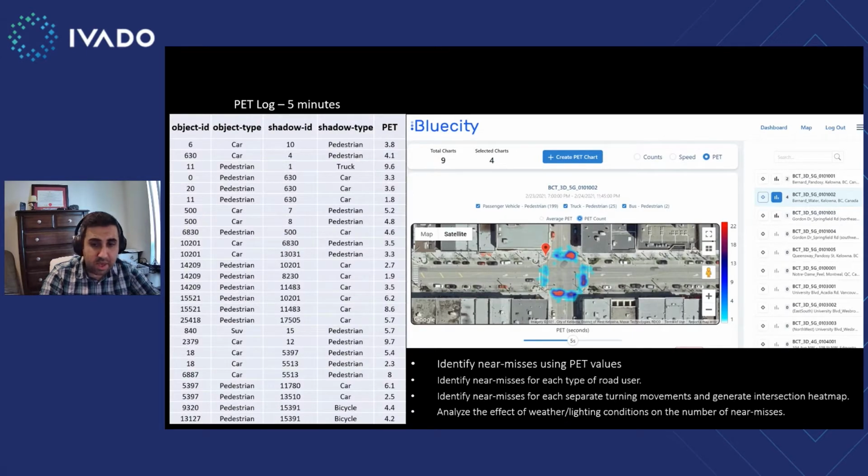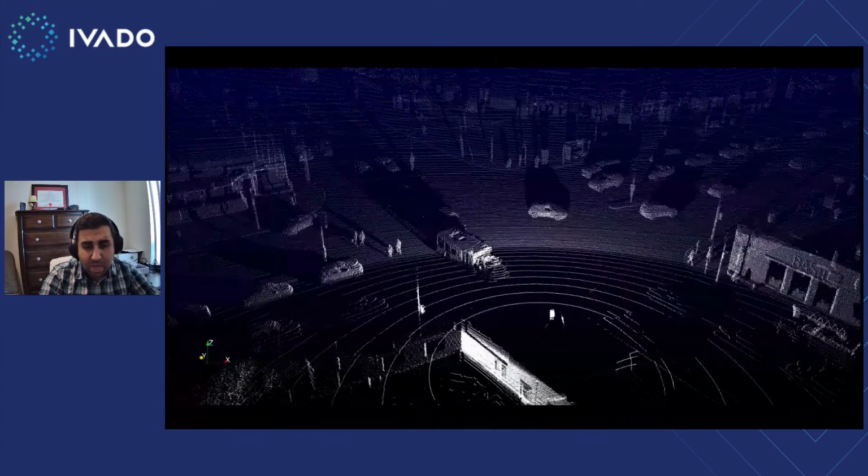Again, this application is not just limited to intersection monitoring. It can be used for other types of road users, including railway crossing safety applications. And again, all this information that I mentioned will be available through our APIs as well.